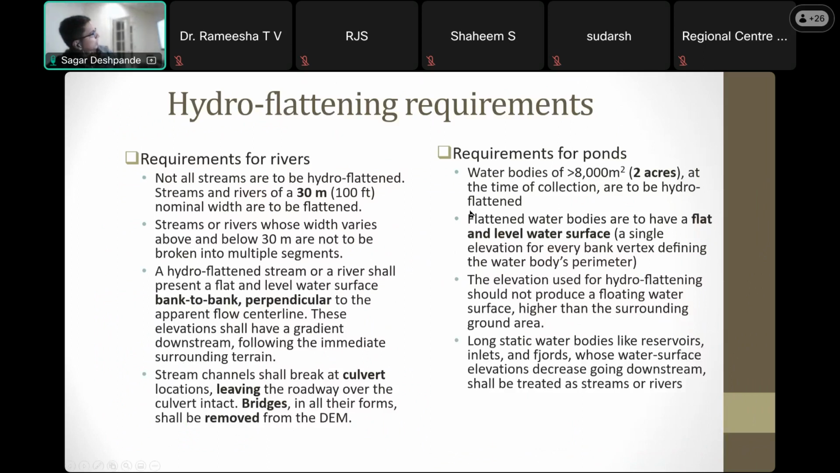For rivers, those 100 feet or more wide need to be hydroflattened. Typically, even now in industry, we do anything that looks significant, so even some rivers that are narrower. And ponds or lakes, we have to hydroflatten the surface.